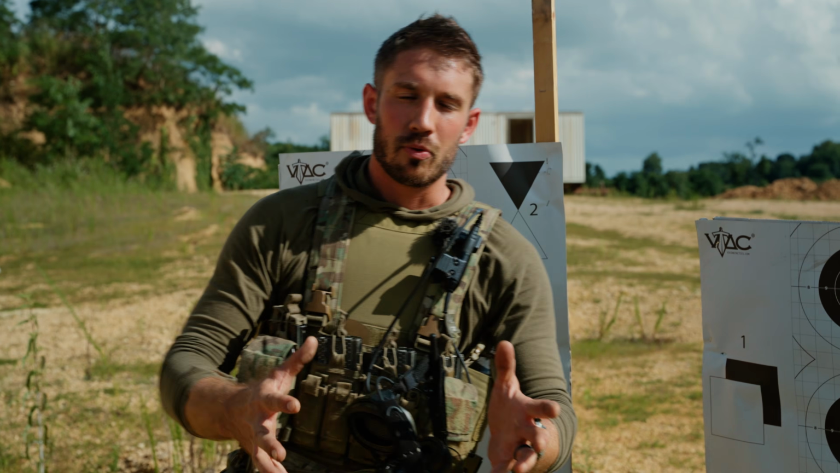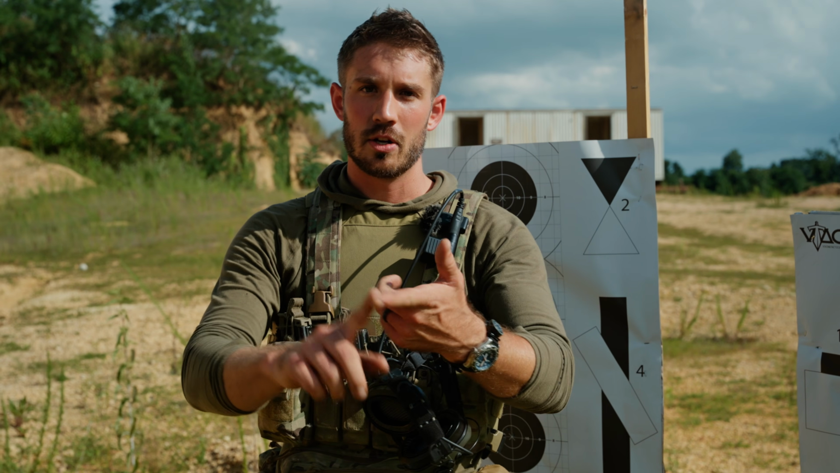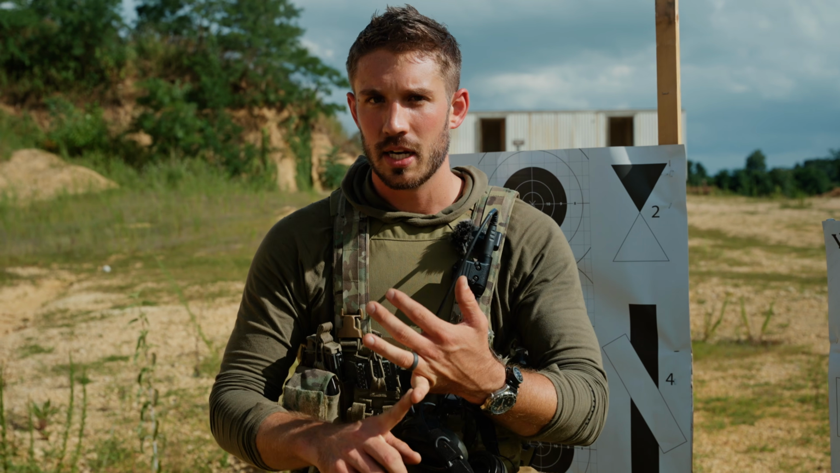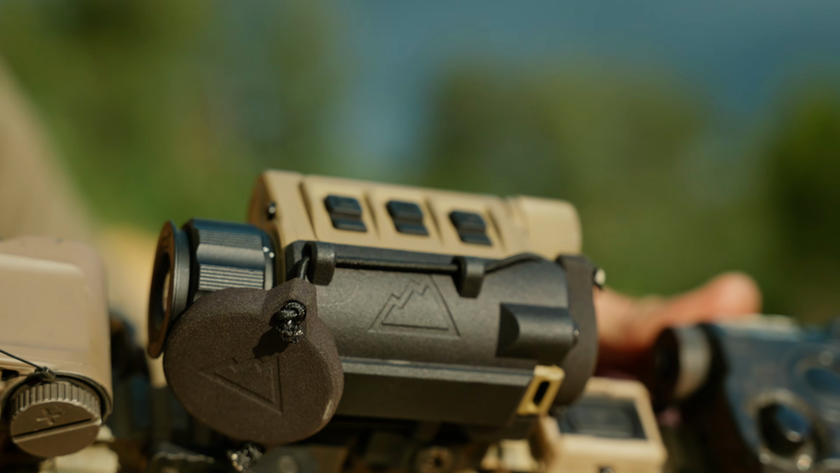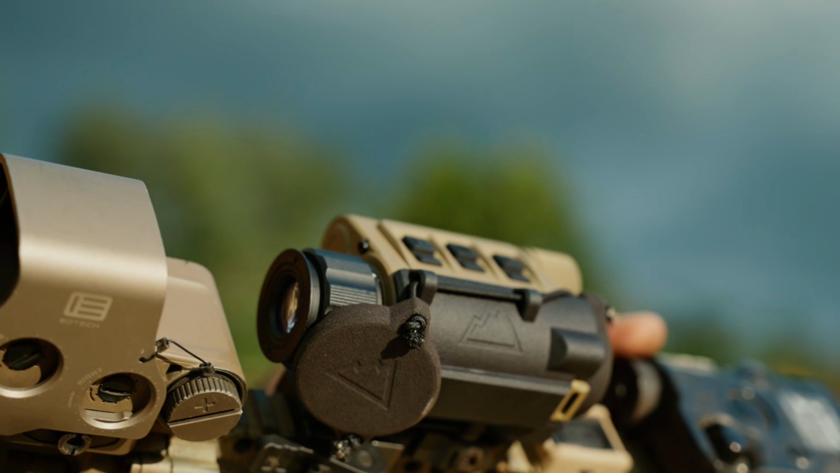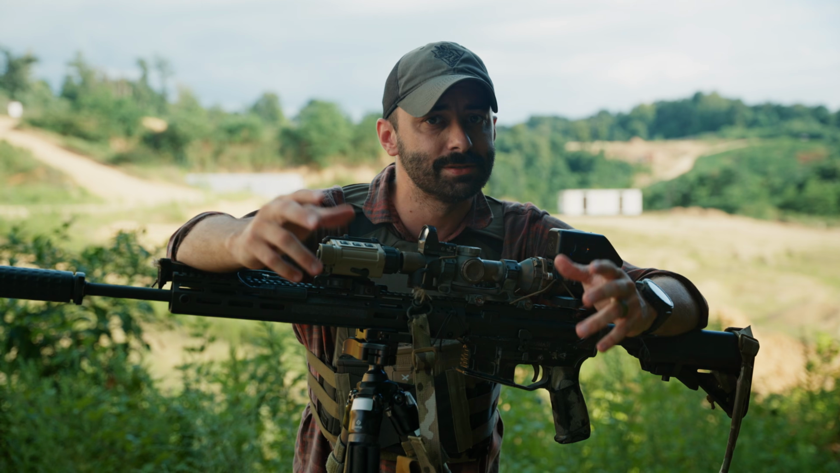Is the thermal a precision device? That probably depends on you, the shooter, the gun, the ammunition, and then we start to get into how well can you actually see when you are intensifying the pixels on here. Does thermal give you a superpower detection range? Well, the short answer is it depends.